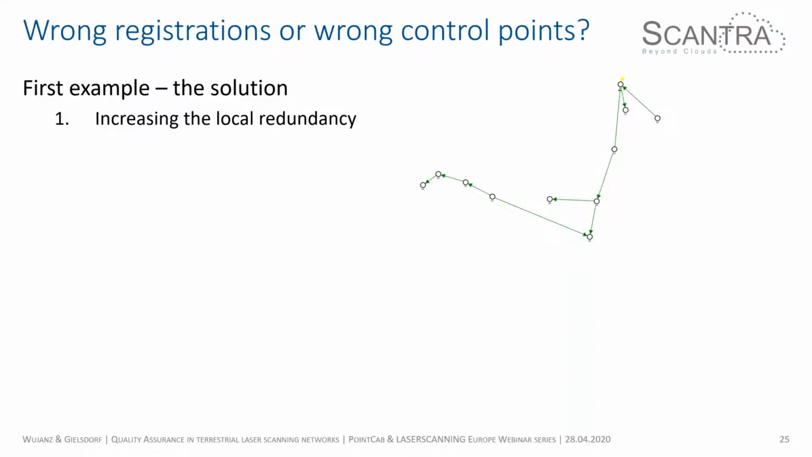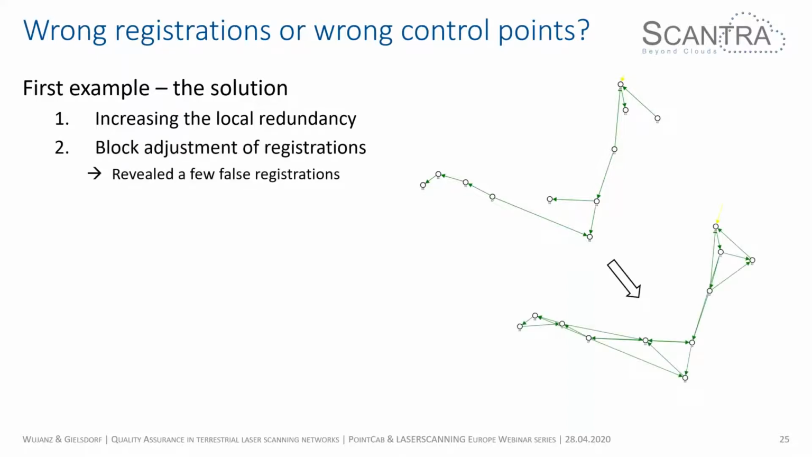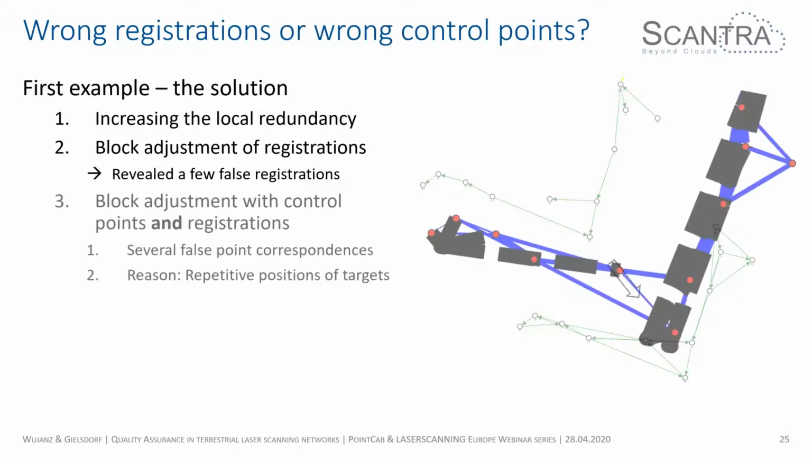That was the initial state, and then I just added more registrations. What was interesting to point out is that in these 88 stations there were only 3 false registrations. So the block adjustment told me I reached a state where I have no contradictions among registrations, and then I switched on all point correspondences.